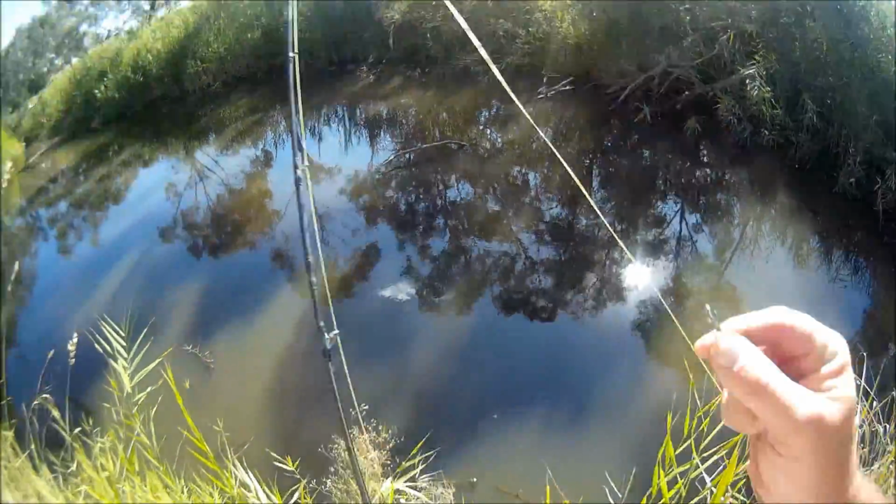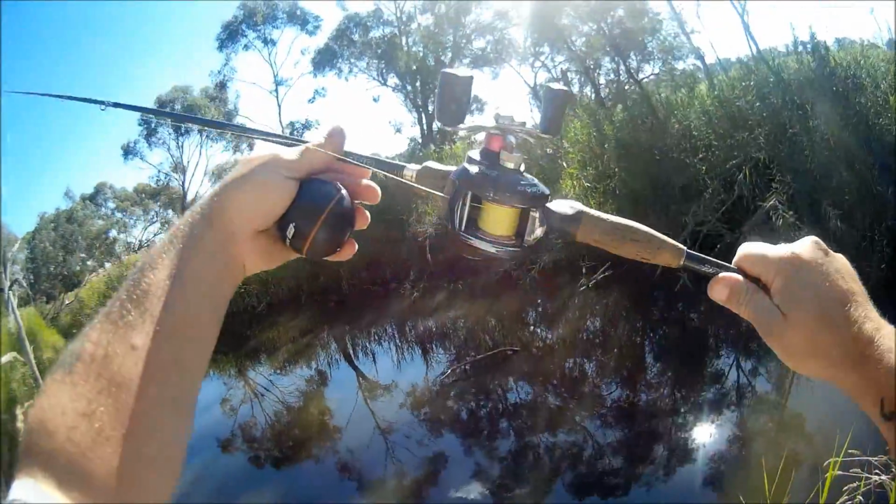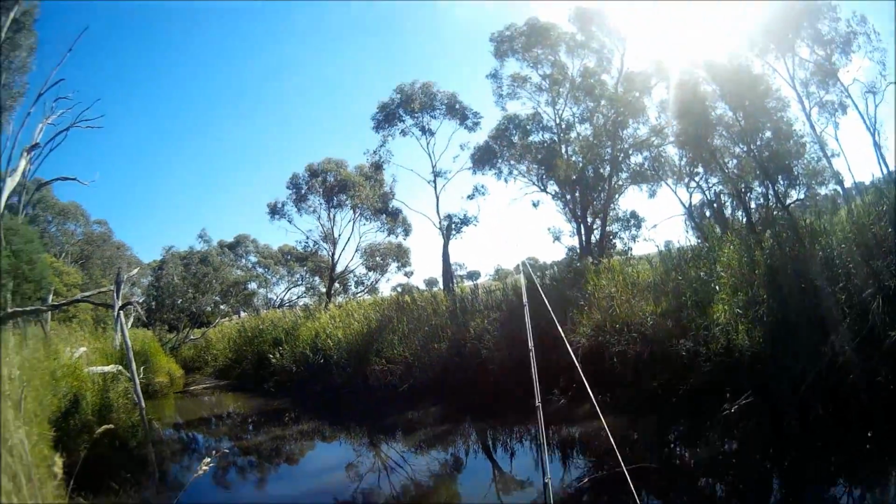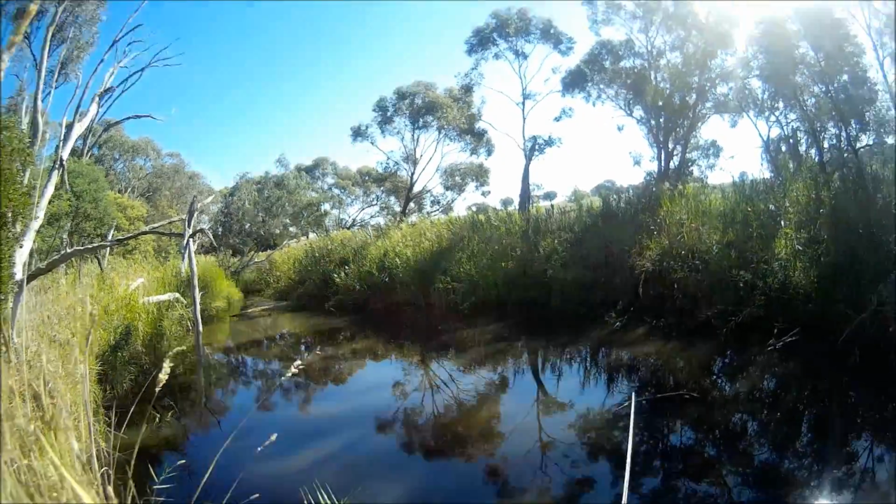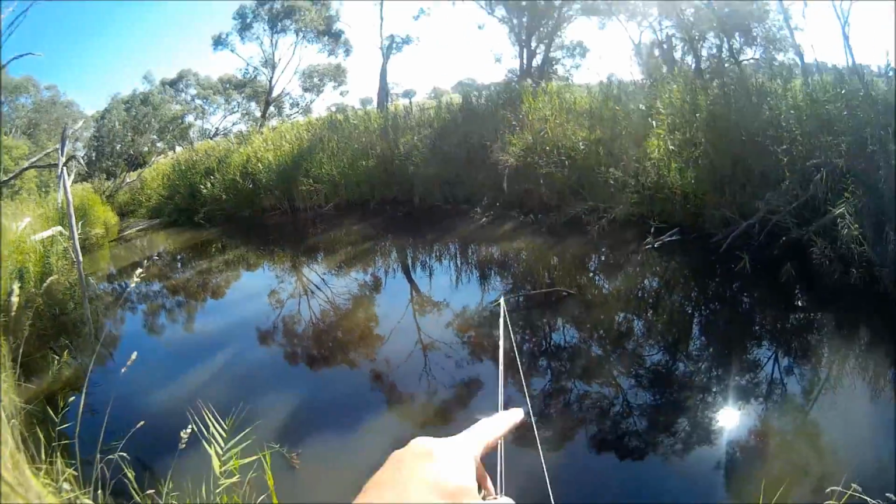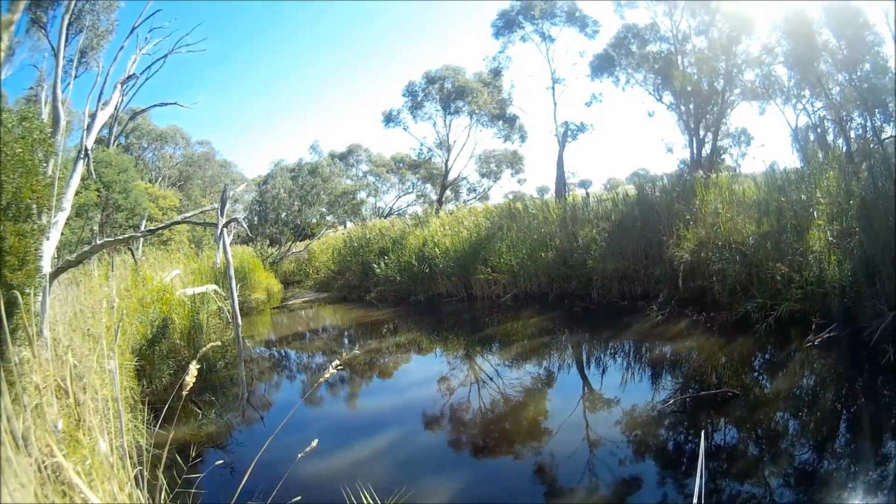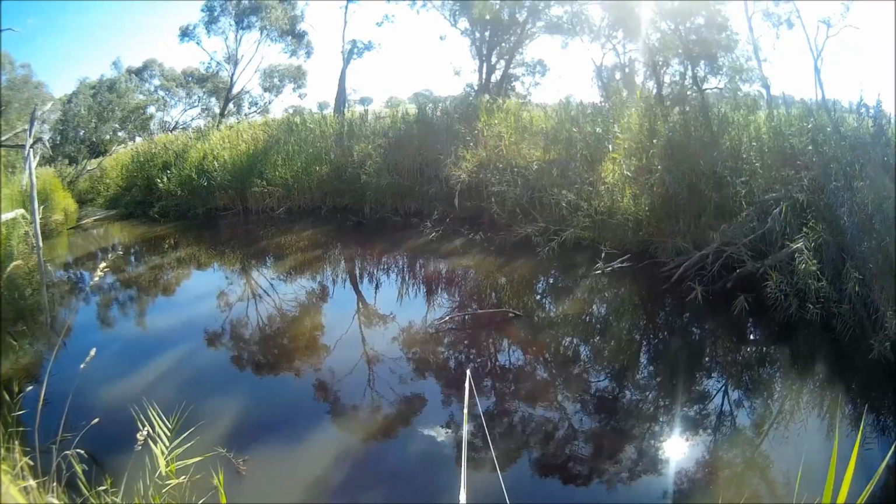Now this is an NS1's rod with an Abu Revo X reel on it. This is my spare cod fishing rod. This is my old cod fishing rod, the one I used to use before I got my current rod, which is a Venom. This is a great rod on its own, and I still use this for cod fishing, particularly out of my kayak, because it's nice and long and it can reach out past my paddle. But anyway, everything is rigged up exactly as it would be for cod fishing.